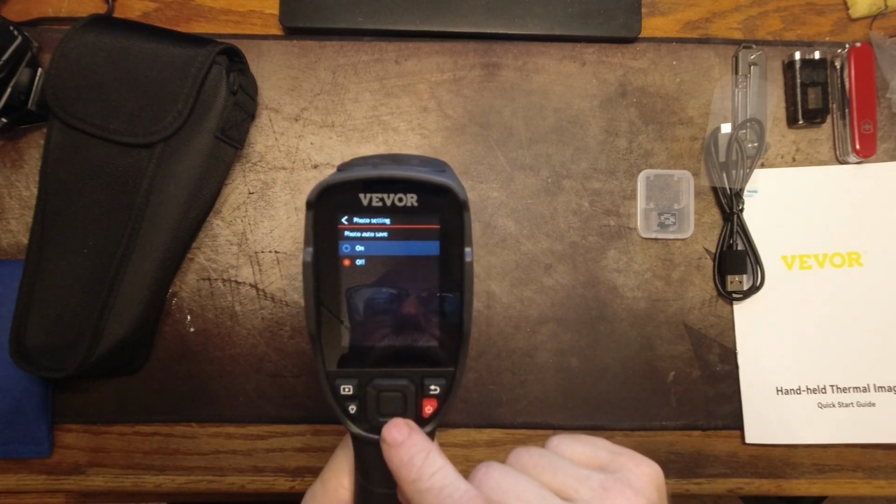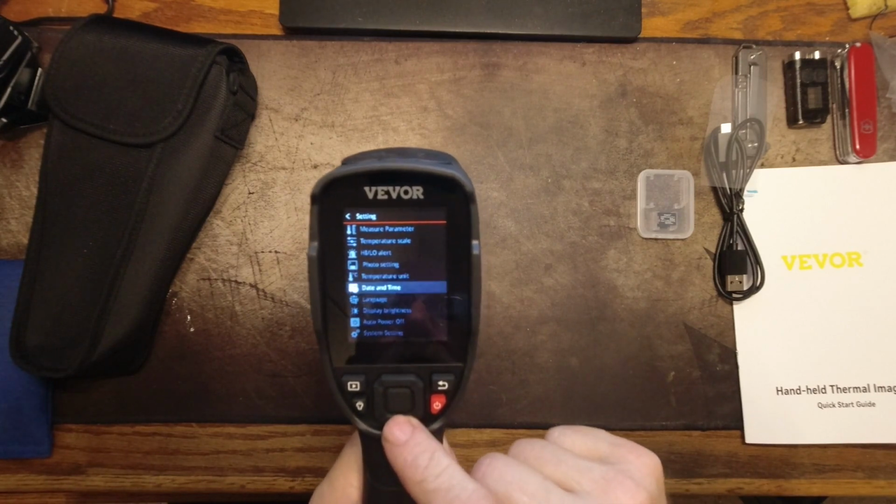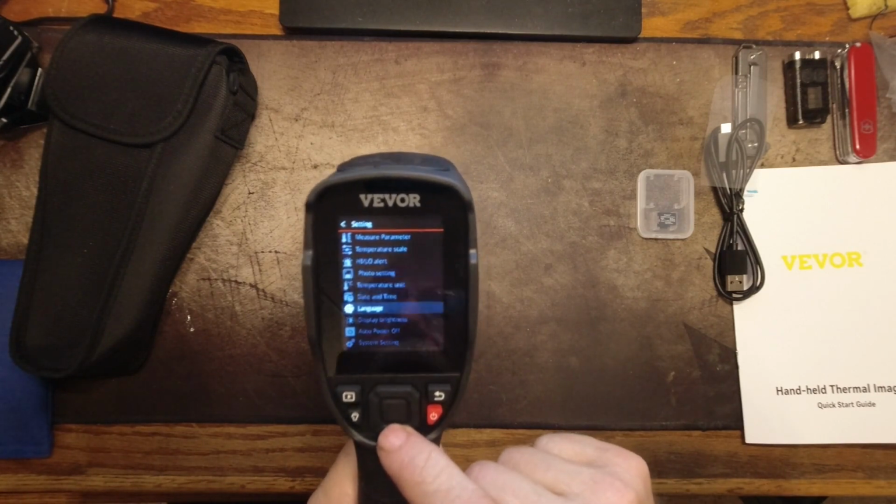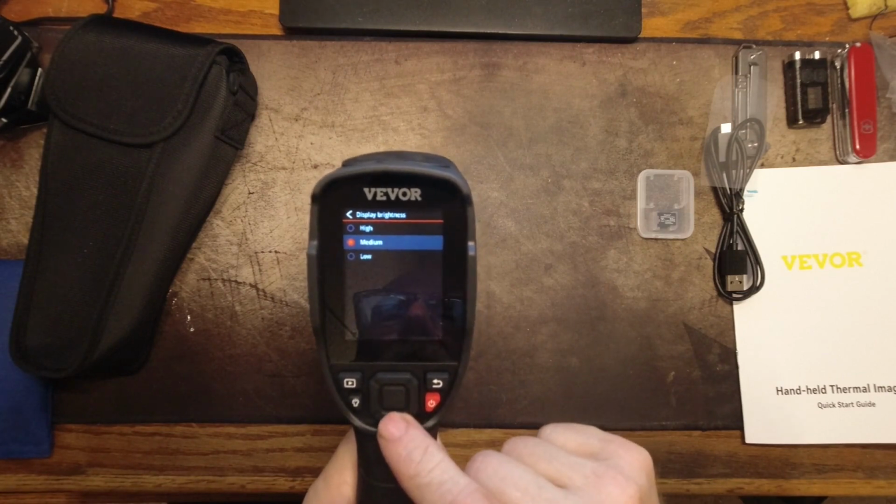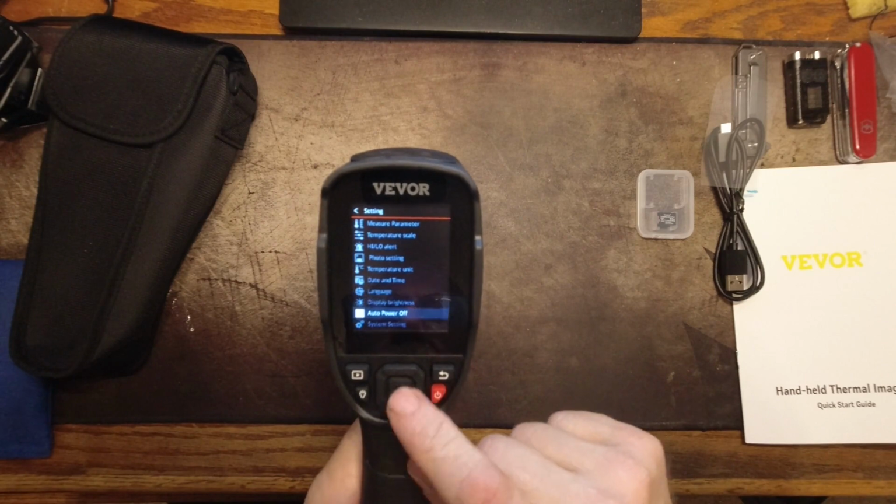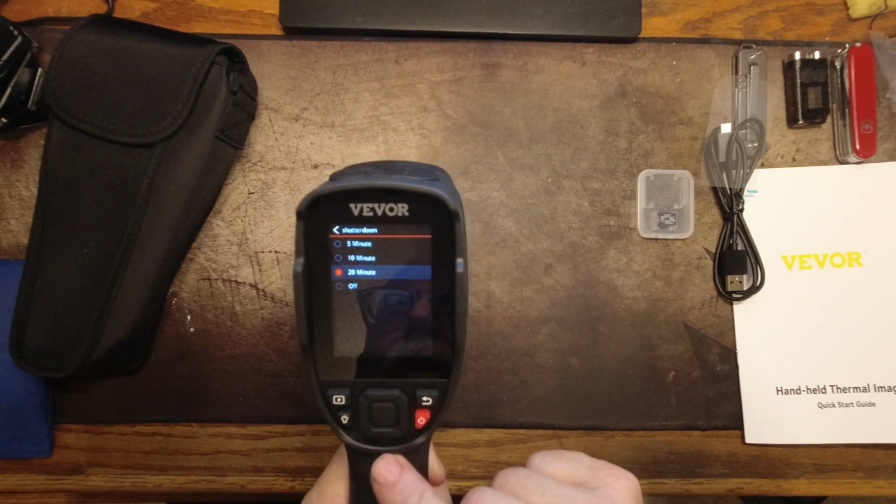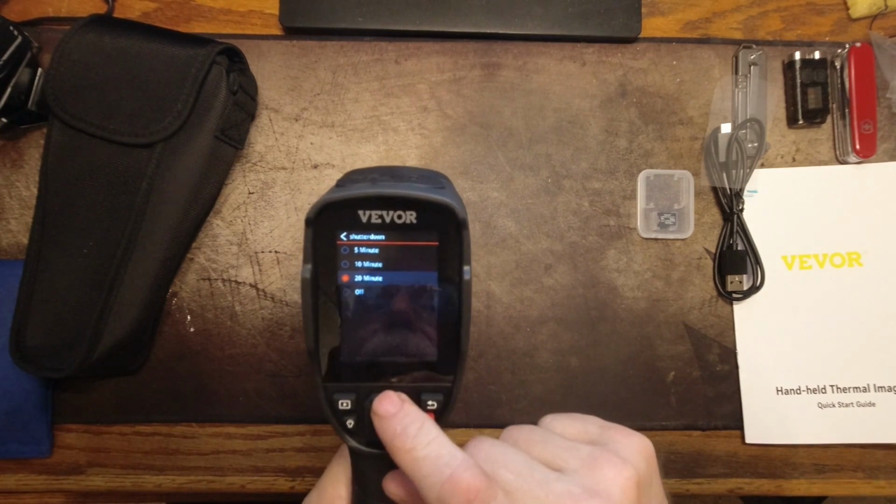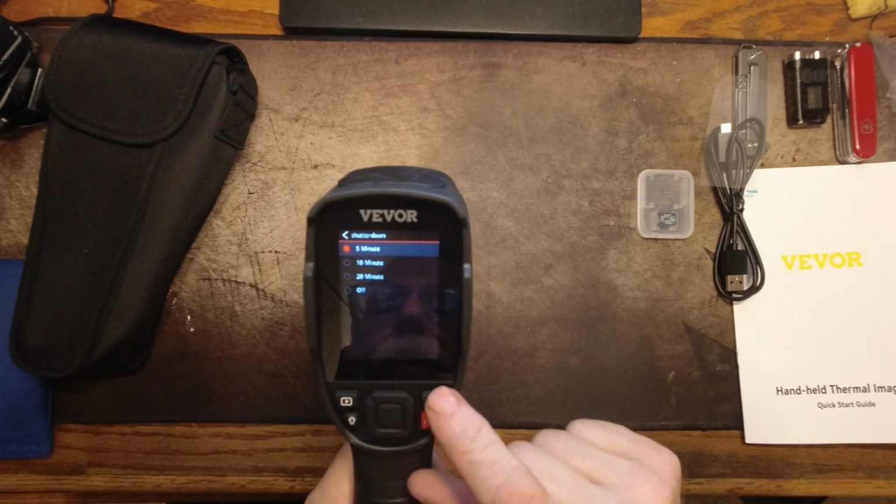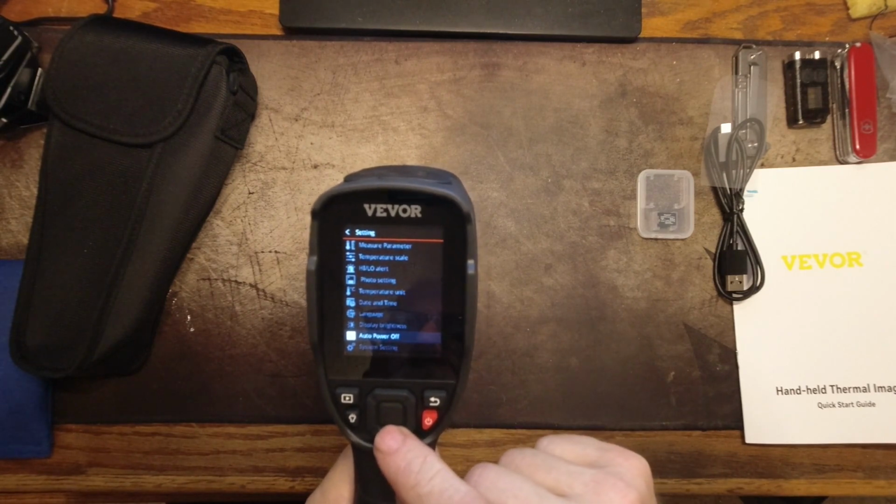Photo setting is just auto save on or off. Temperature units we just saw, date and time we saw, language we saw, display brightness is high, medium, or low, and I'm just going to leave it on medium. Auto power off. Right now you have 5 minutes, 10 minutes, or 20 minutes, and it's set to 20. I'm going to go to 5 on that for now because I'm not doing any kind of unattended monitoring.